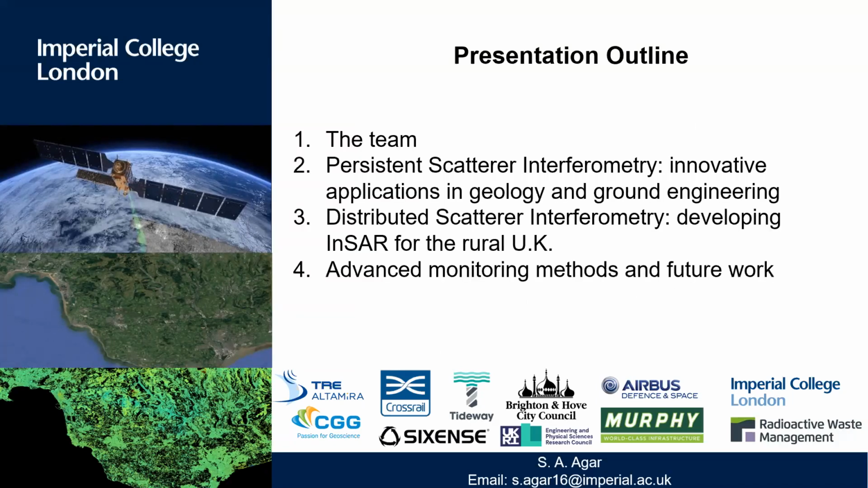I'll introduce the team. I'll talk a little bit about a specific type of data processing called persistent scatterer interferometry, and that's been widely used now for maybe 20 years, and it's finding increasingly valuable applications, especially in infrastructure monitoring, but hopefully I'll show a lot of applications of PSI in geology and engineering geology as well. I'll then talk a little bit about my work using distributed scatterers, and that's really trying to improve the performance of InSAR in rural areas, specifically in the UK.